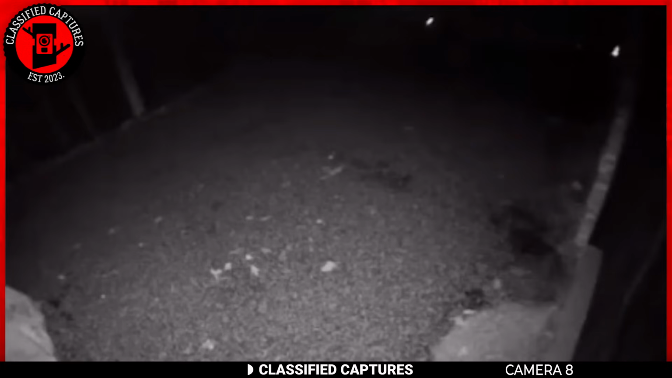reflecting light. The behavior of these orbs can sometimes be influenced by factors like wind, temperature, and lighting conditions. While some may quickly attribute such occurrences to the paranormal, what do you think this is?